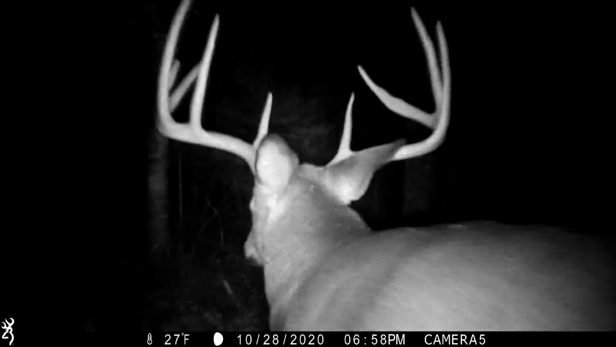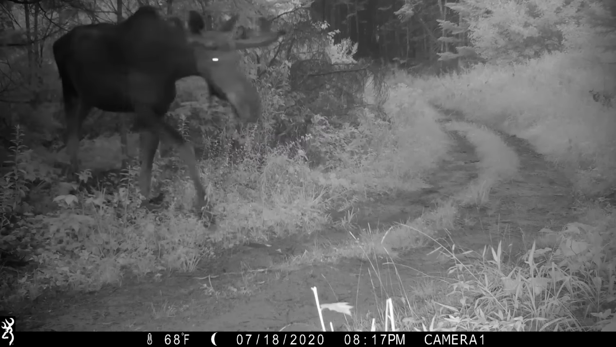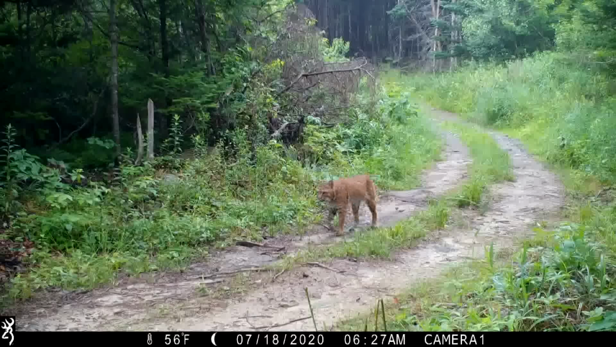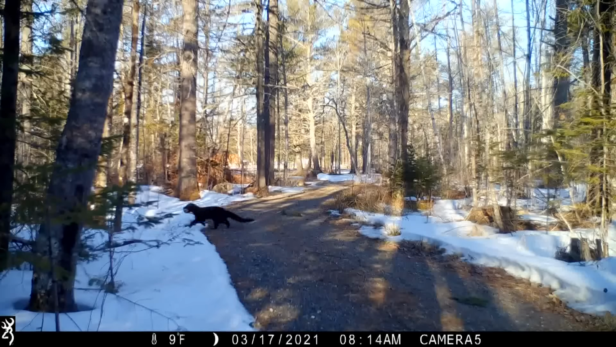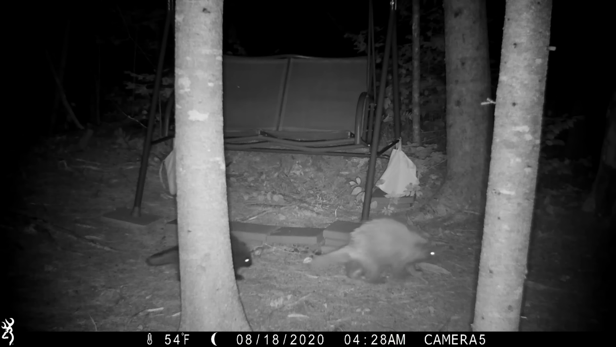When we started looking at the cameras, it was just amazing. There's bear out there, moose, and then it just kept going, so it was coyotes, bobcats. We even had a fisher this winter, owls, porcupines, skunk, just about every animal you have here in Maine, we've now captured on the cameras.